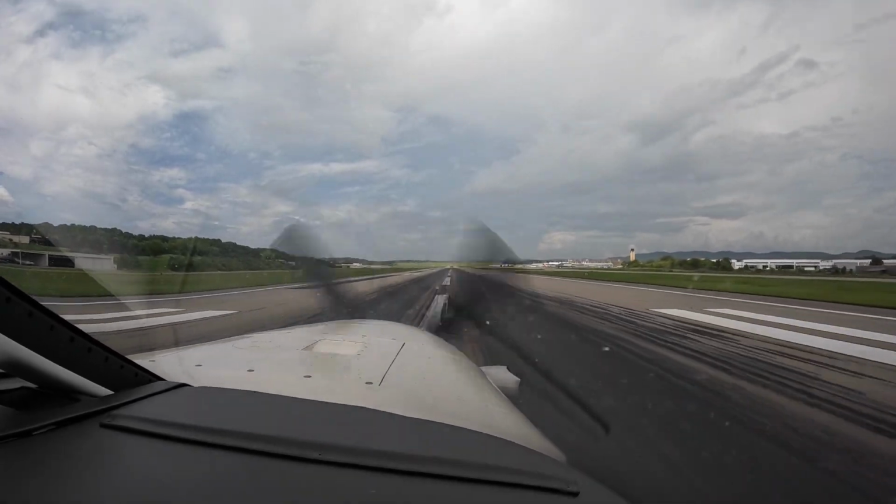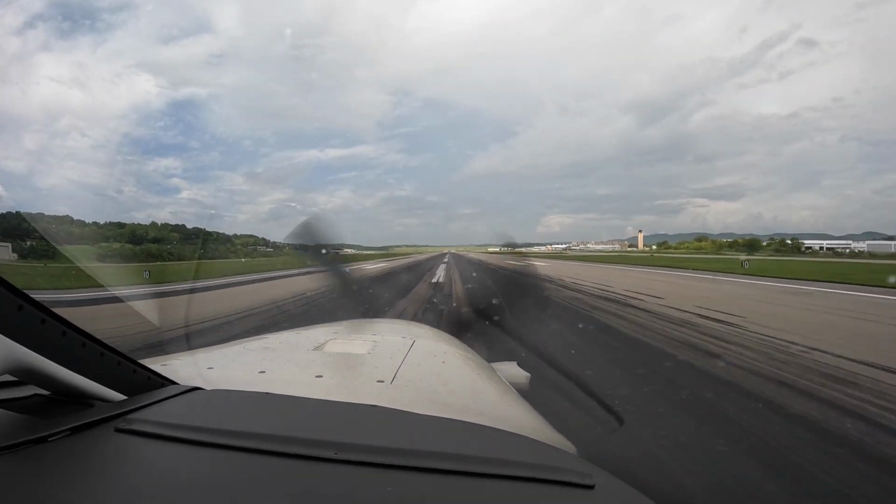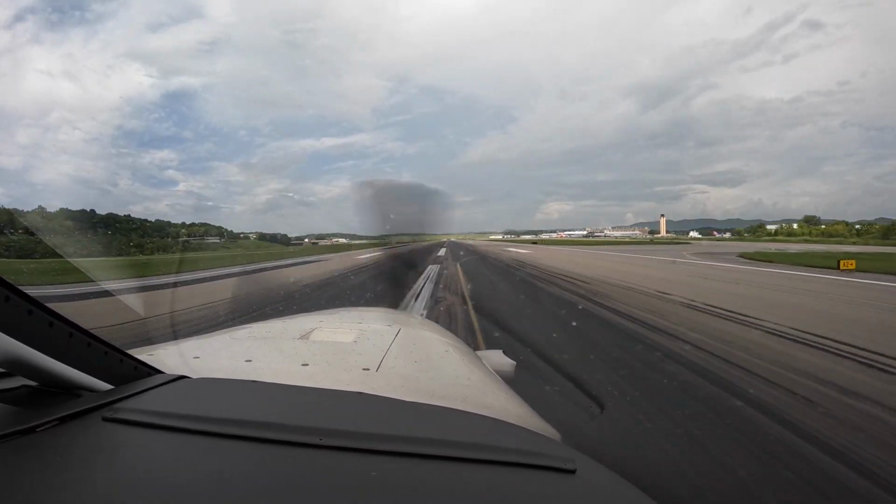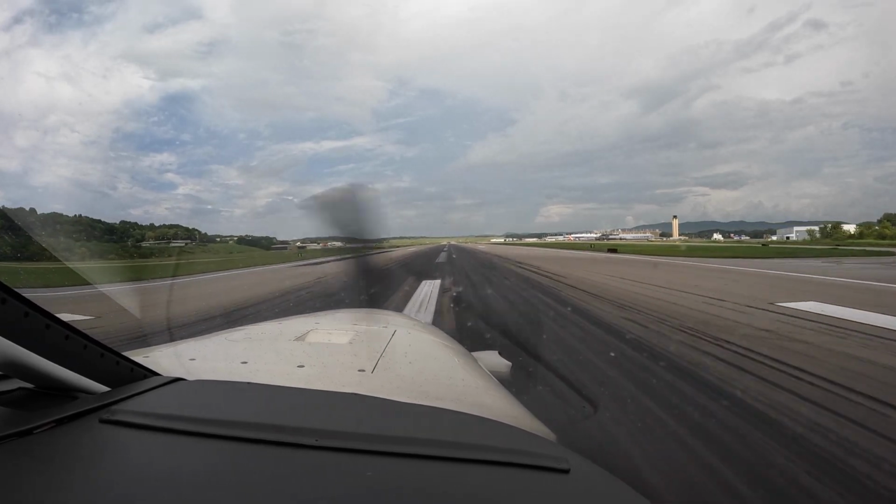Too much left rudder. There you go. I got a little nervous. Not too shabby for the first one. Now I feel you pushing a lot of left rudder. We're on the center line. Quit pushing the left rudder. Okay, I'm letting go. Okay, let it go.